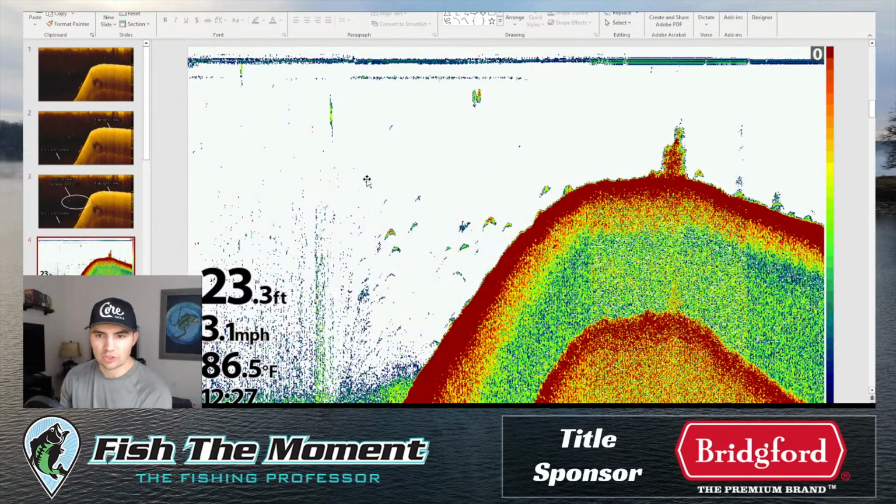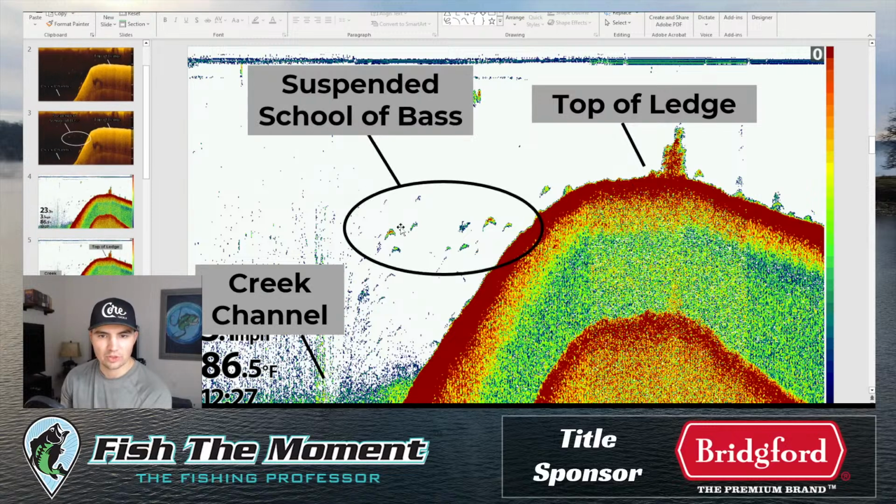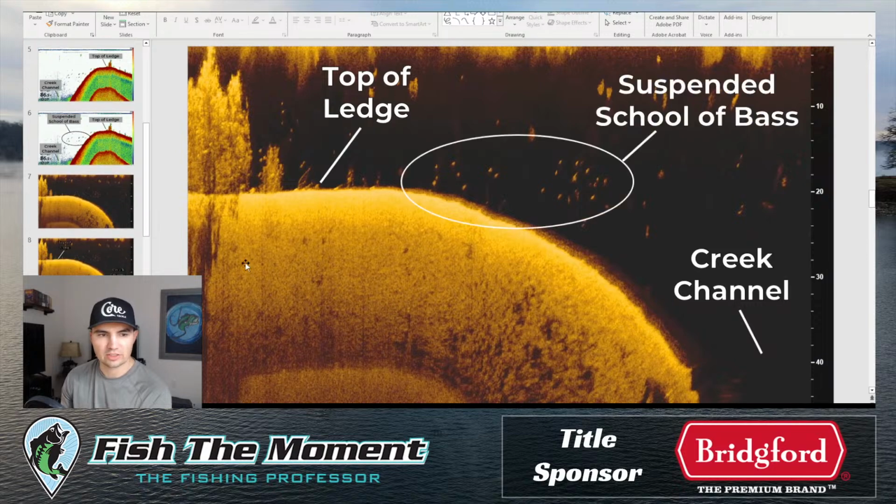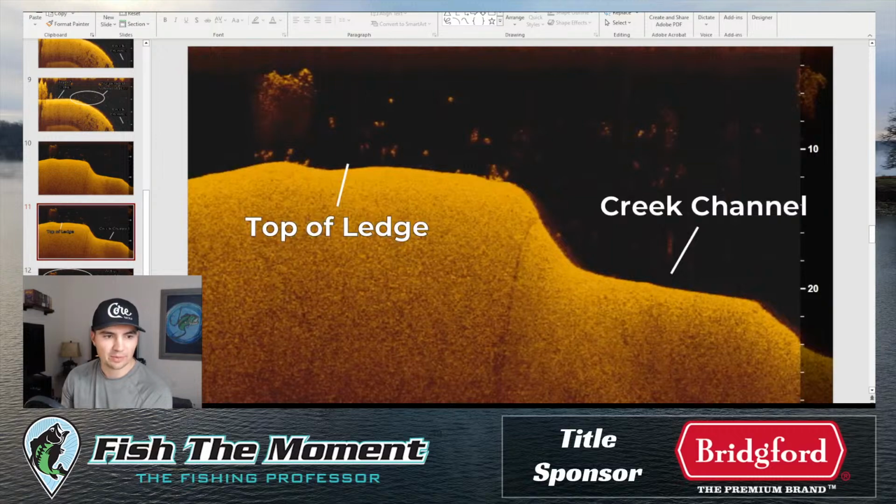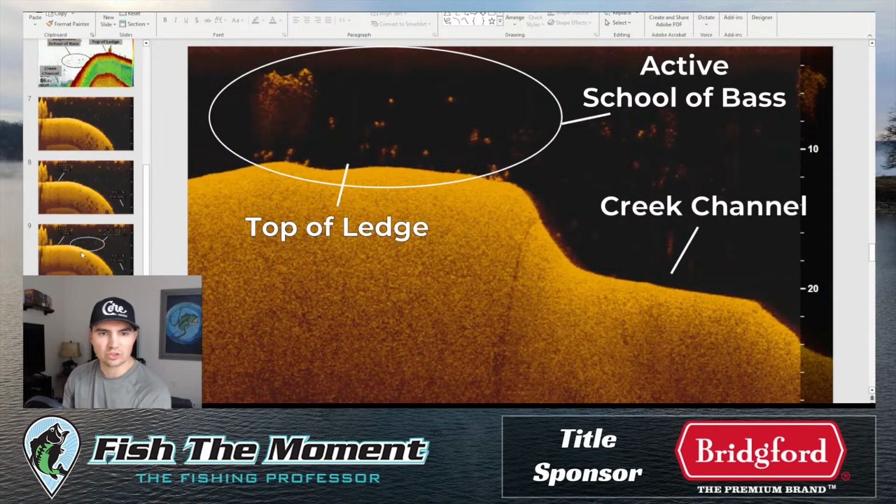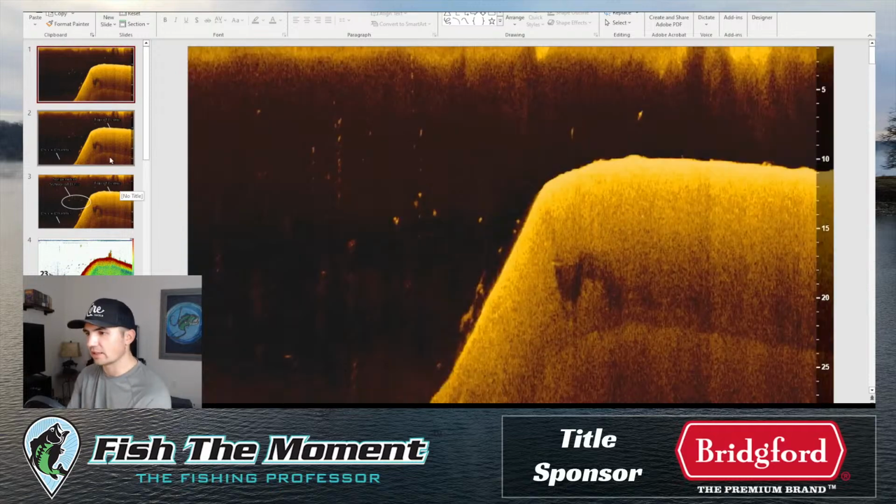Another example of these fish on 2D sonar. So top of the ledge, creek channel, here fish suspended over the ledge. Those are the fish you're targeting. Same exact thing here. This school is a little bit closer to the top of the ledge, though it's still kind of suspended over the ledge. And then there are still schools that set up on top of the ledge, like this one, that are active and feeding on top of the ledge. So not every school you find is in this kind of weird situation.